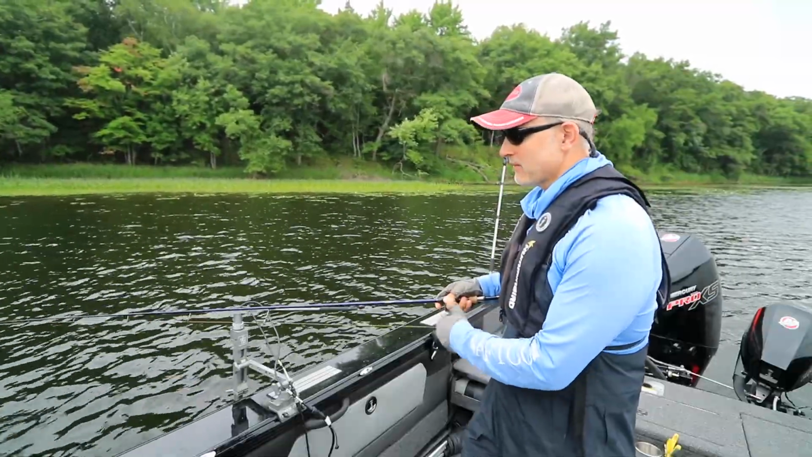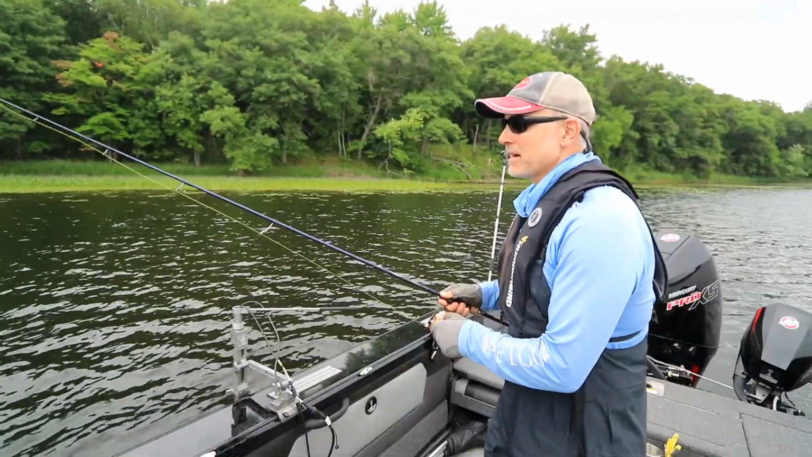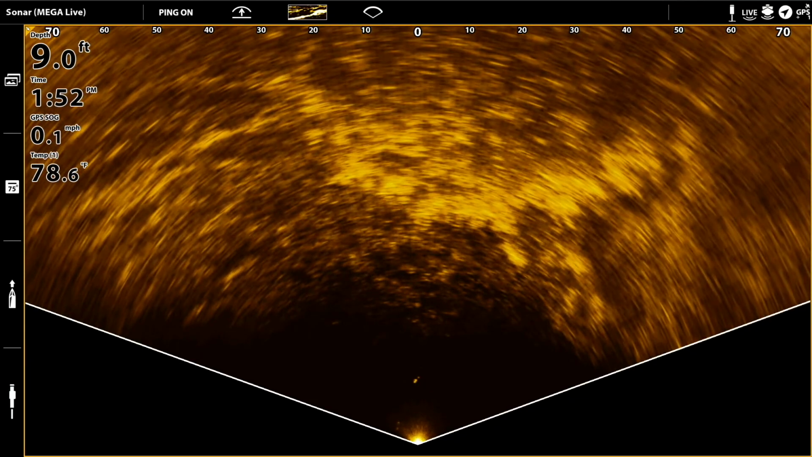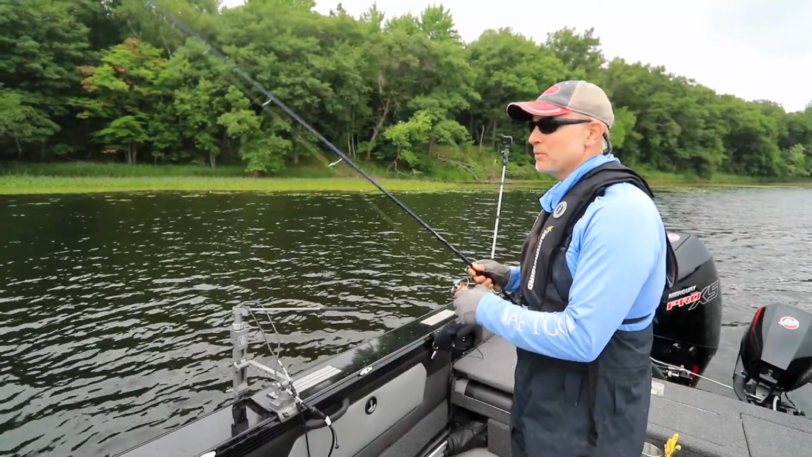For a shallow casting presentation like this, we really have two options with MEGA Live. We could use MEGA Live in landscape mode to give us that kind of panoramic view of what's going on all around us, or we could use it in forward mode.